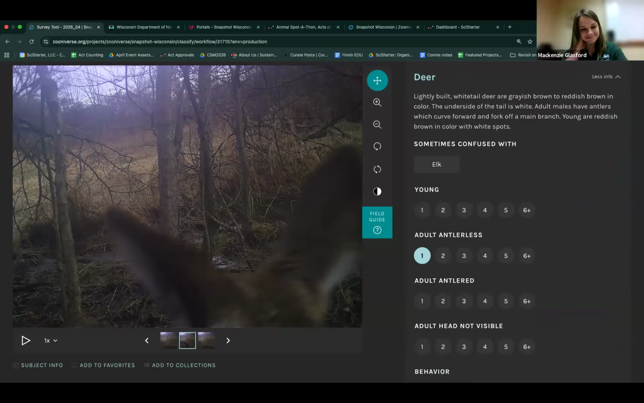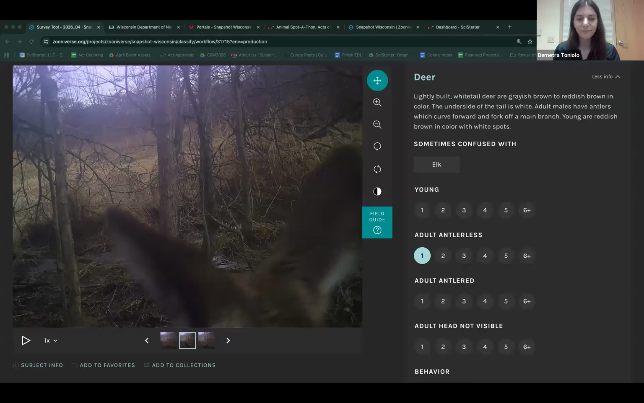Last time, yeah, sorry. This is Demetra. I'll answer that one again. So if you look at the field guide, we generally will classify a deer as antlered if the antlers are longer than half the length of the ear. If they're shorter than that, when the deer's antlers are first coming in, they kind of just look like little nubs. So if they are shorter than half the length of the ear, that's our gauge for whether or not they're antlered or antlerless. So longer than half the length of the ear is antlered, and shorter than half the length of the ear would be antlerless. Okay, perfect.